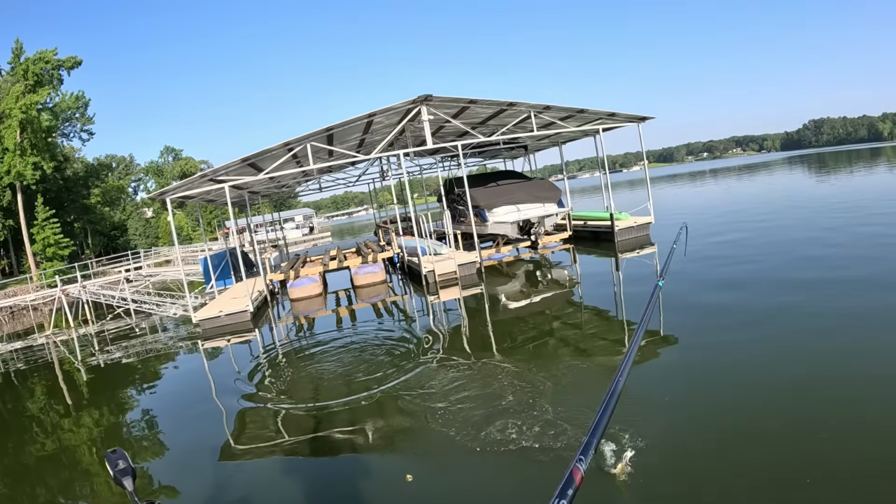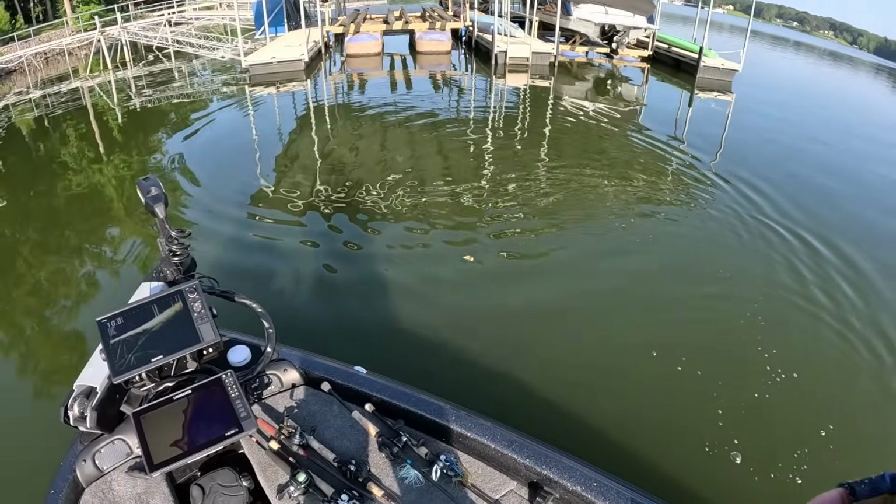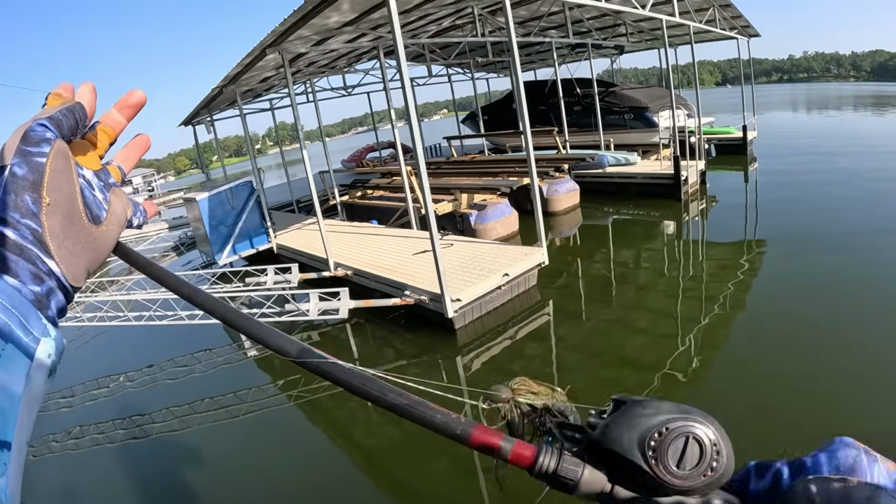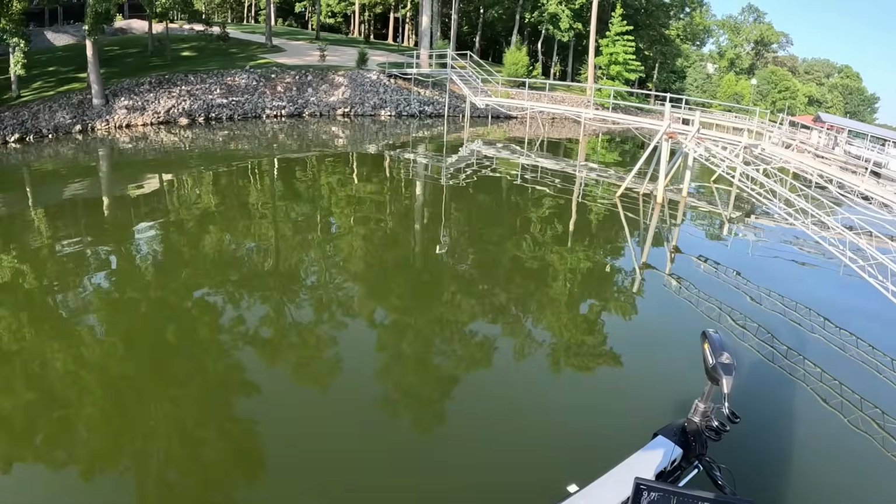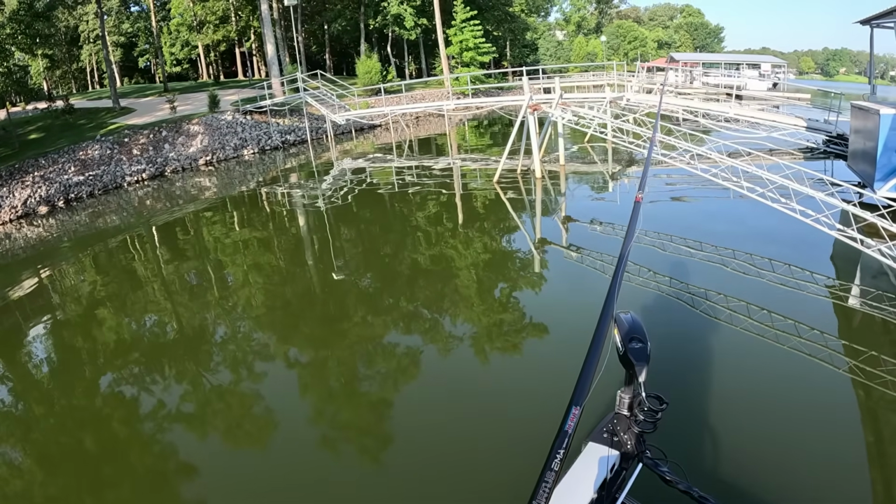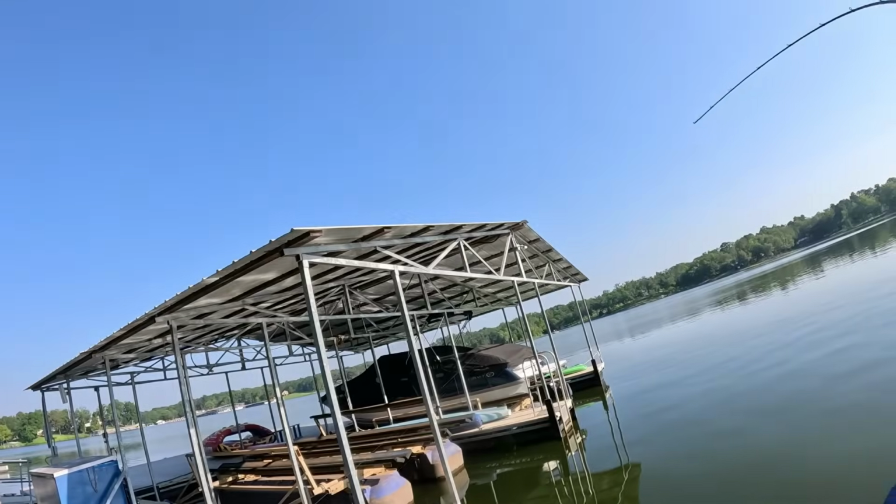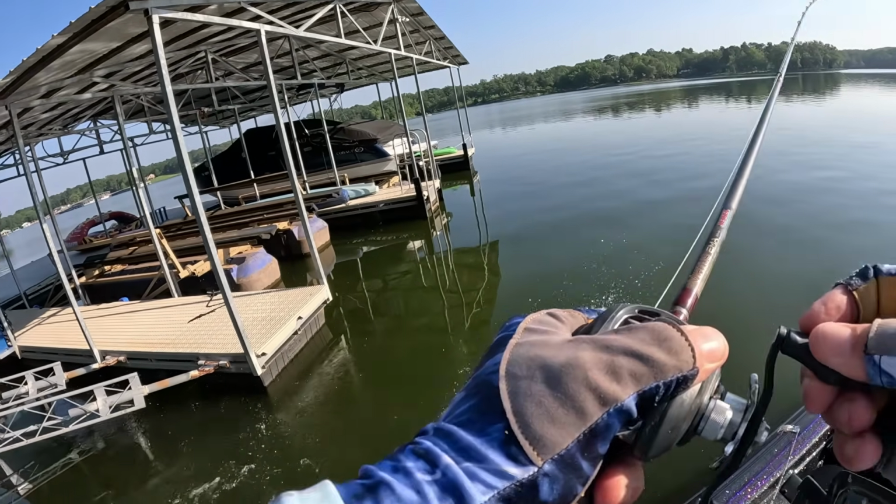Chatterbait fish. Still ain't caught a smallmouth. There you go.